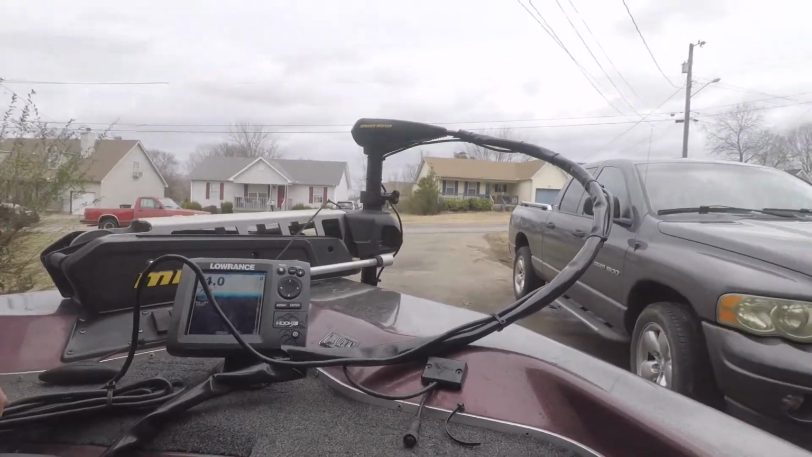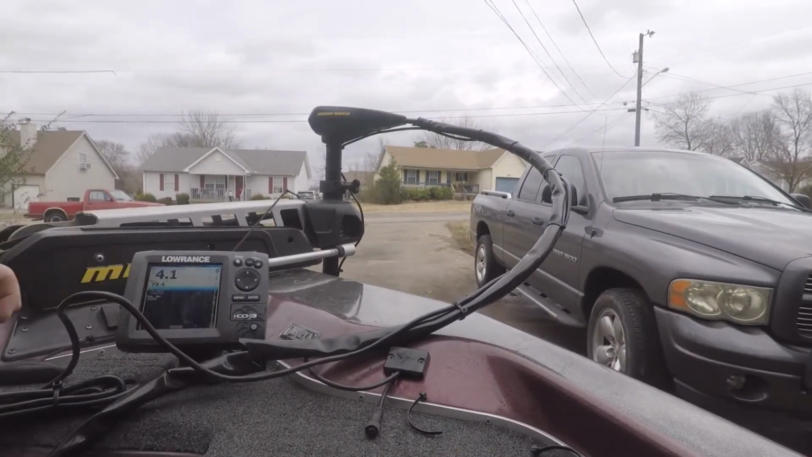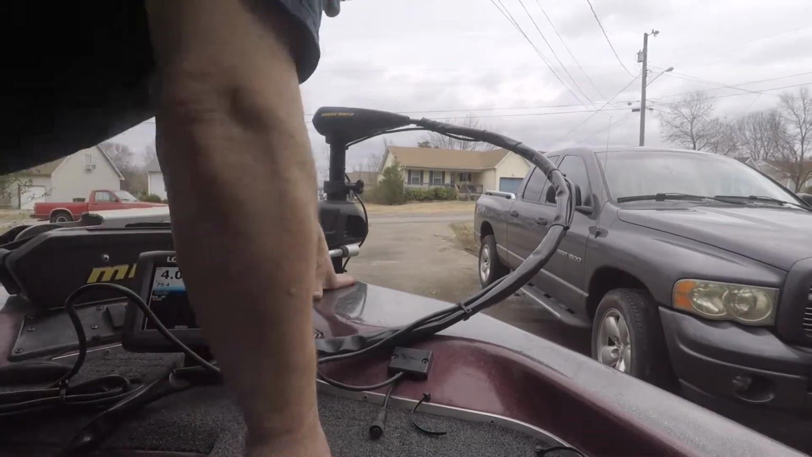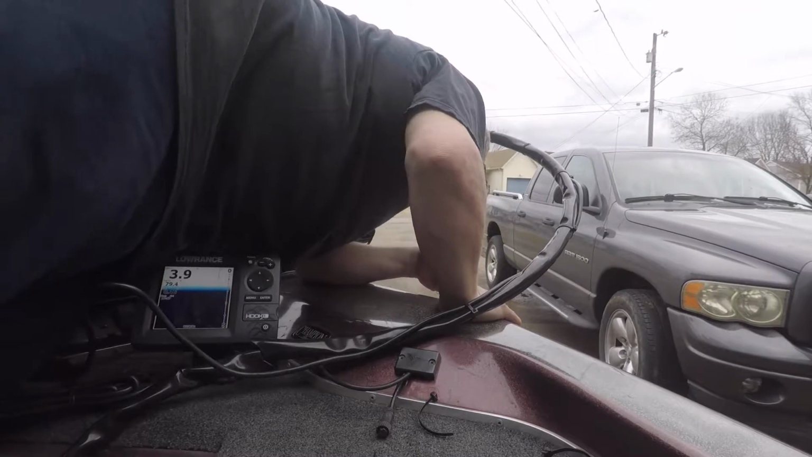So let's see what it is now. It's saying 4 feet. Just make sure I'm not gonna hit anything.